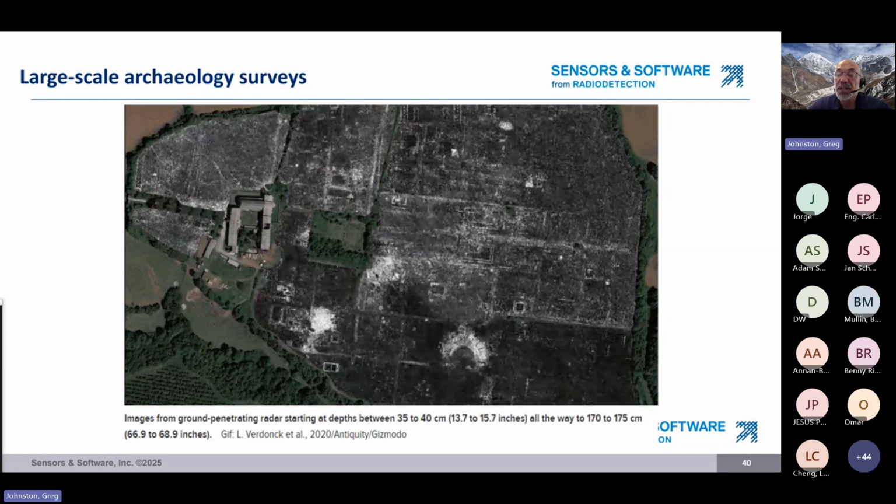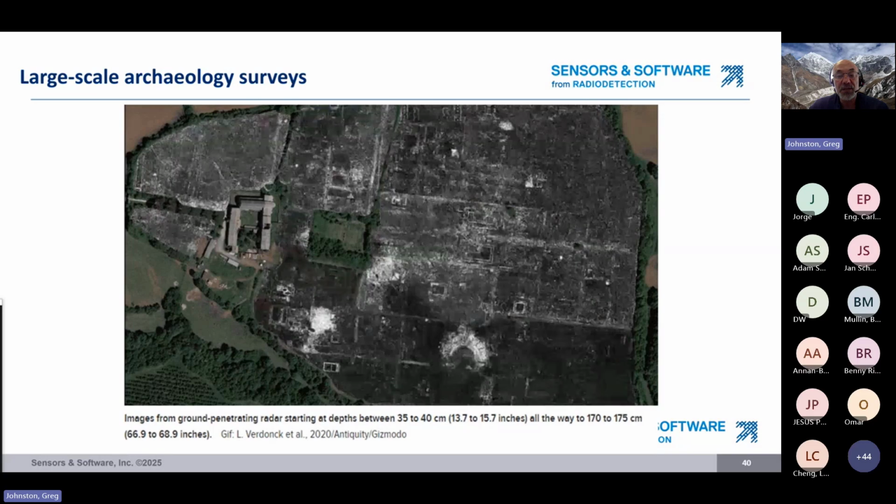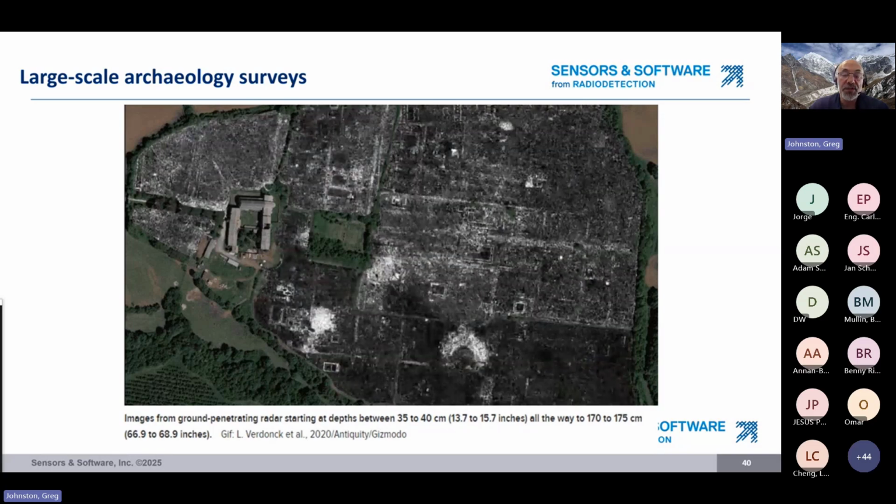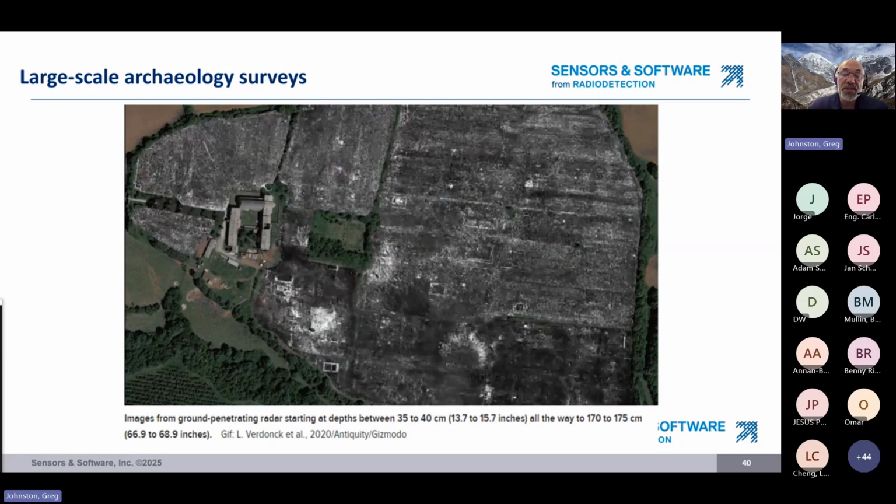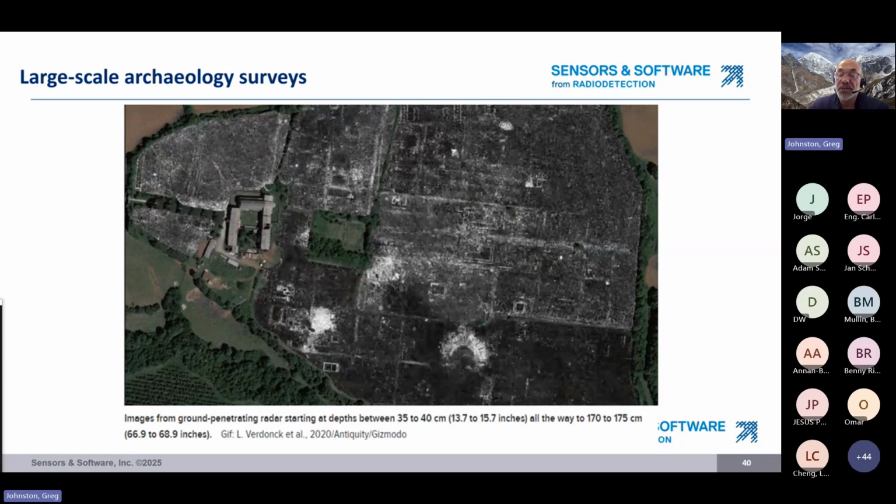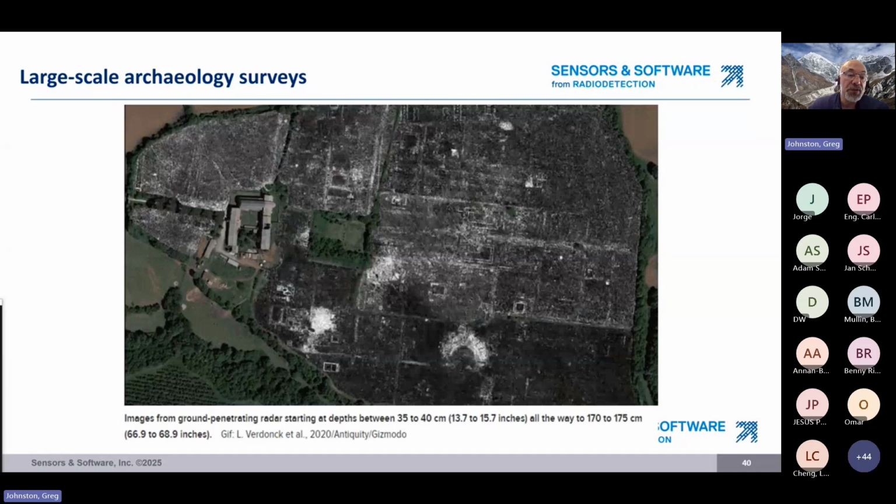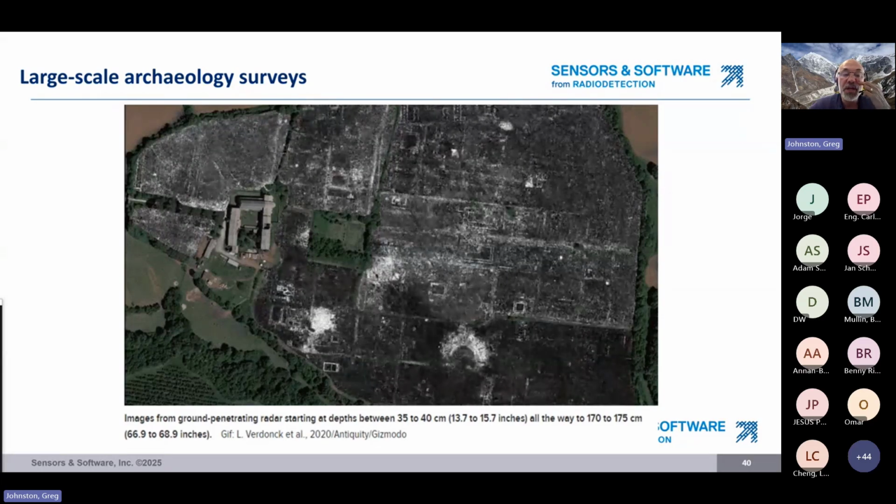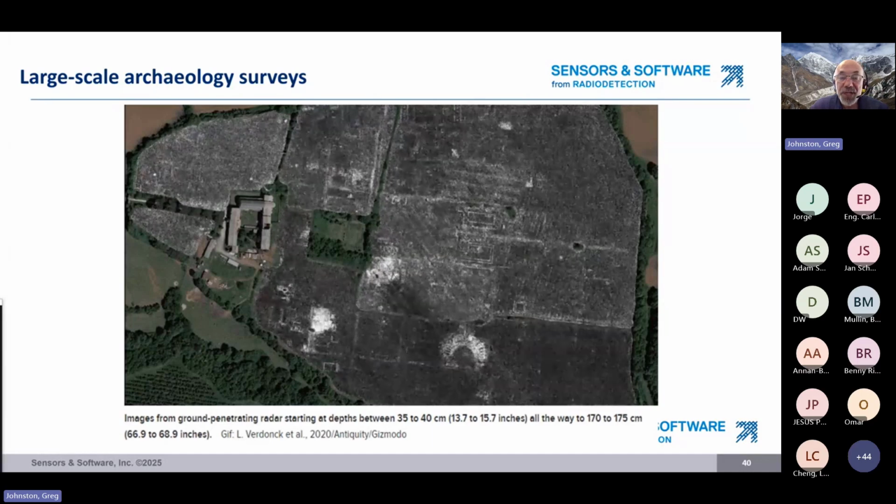And this was a survey done by one of our customers in Falerii Novi in Italy, just north of Rome. And I apologize to all Italians for butchering the name of that town. So it's an entire Roman city, and it was surveyed using a Sensors & Software SPIDAR system. And the data really speaks for itself. You see buildings, you see streets, you can see the amphitheater in the lower section there, all by slicing down through the data.